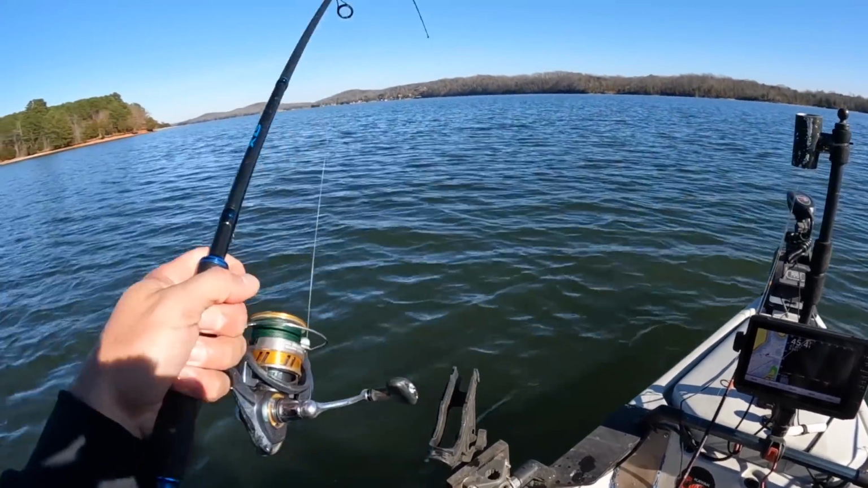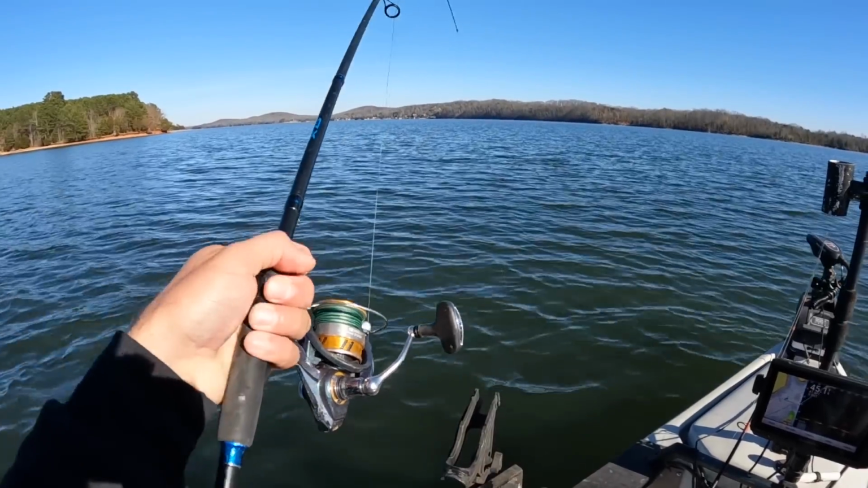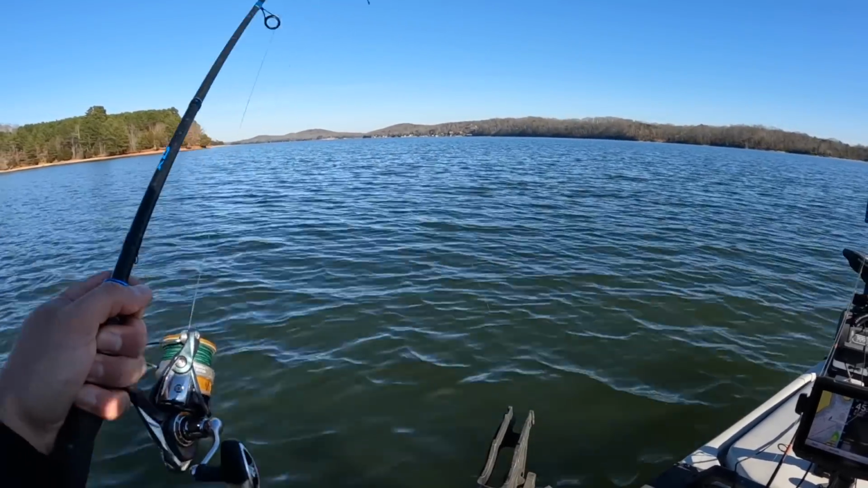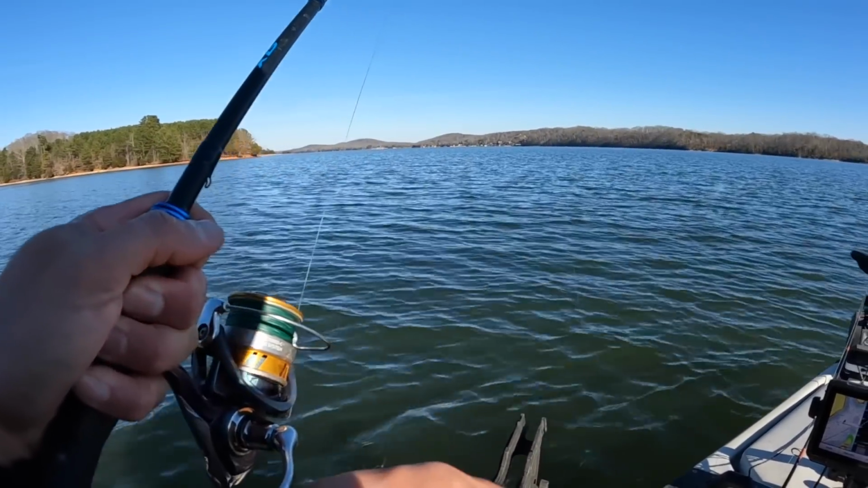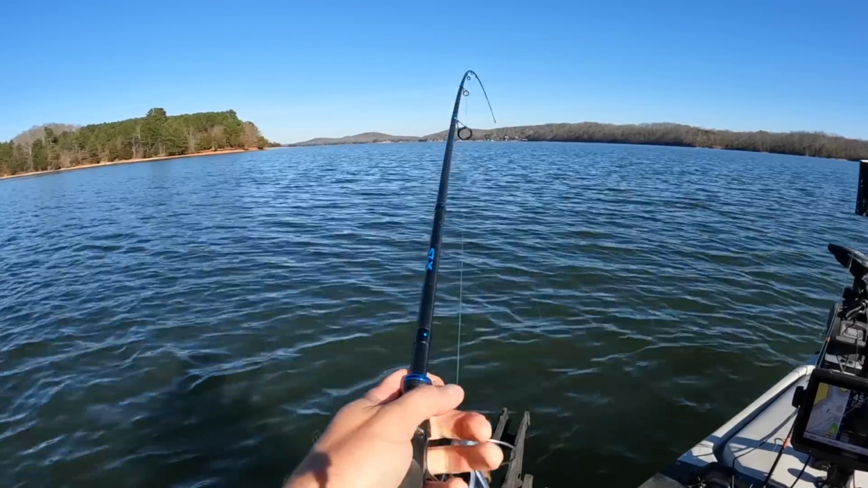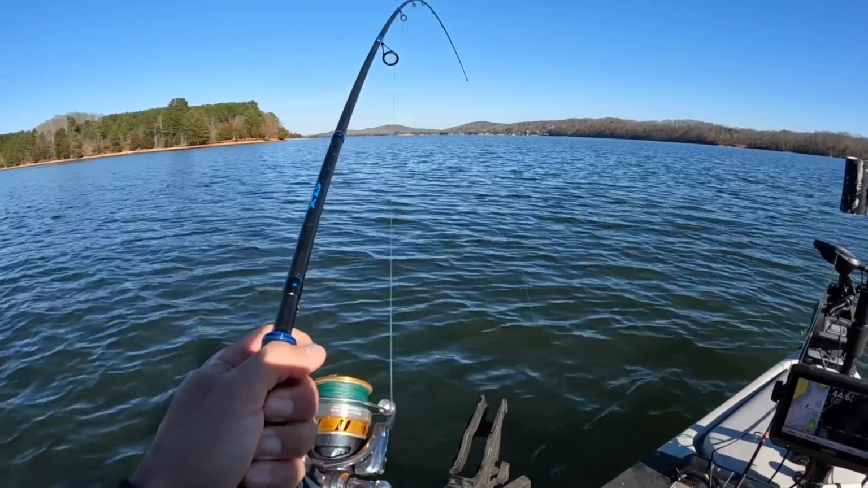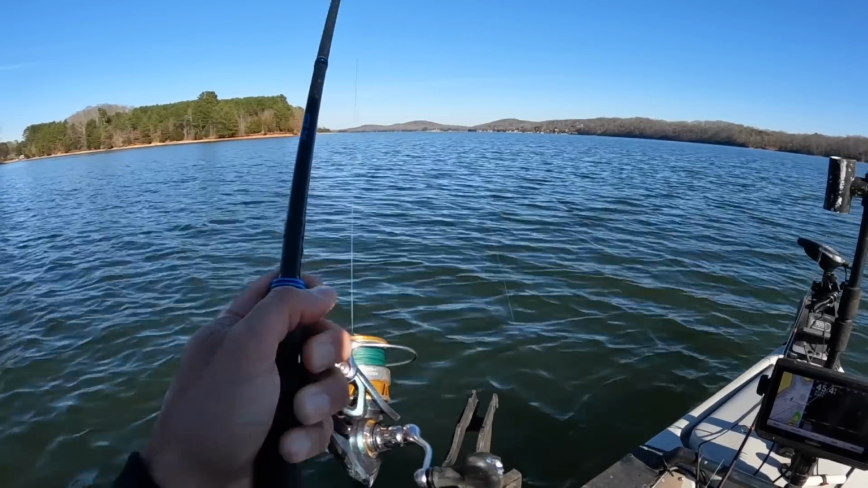Now let's pick up on this one. Doubled up, y'all. No, I don't know if this one's going to be as big as his friend over there. I think this is going to be little brother right here.